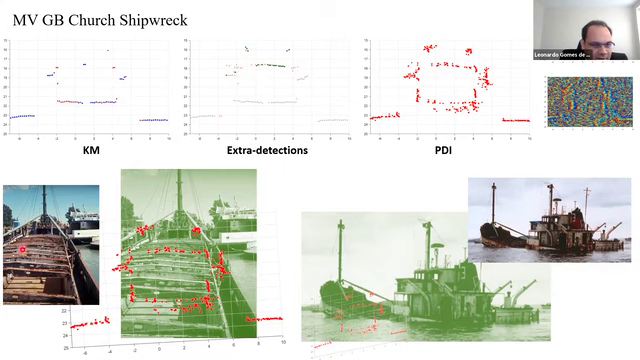I call this part here ribs. It defines the upper ribs and indicates the presence of the two loading spars. This part here. And then the PDI displays everything in reasonable detail.